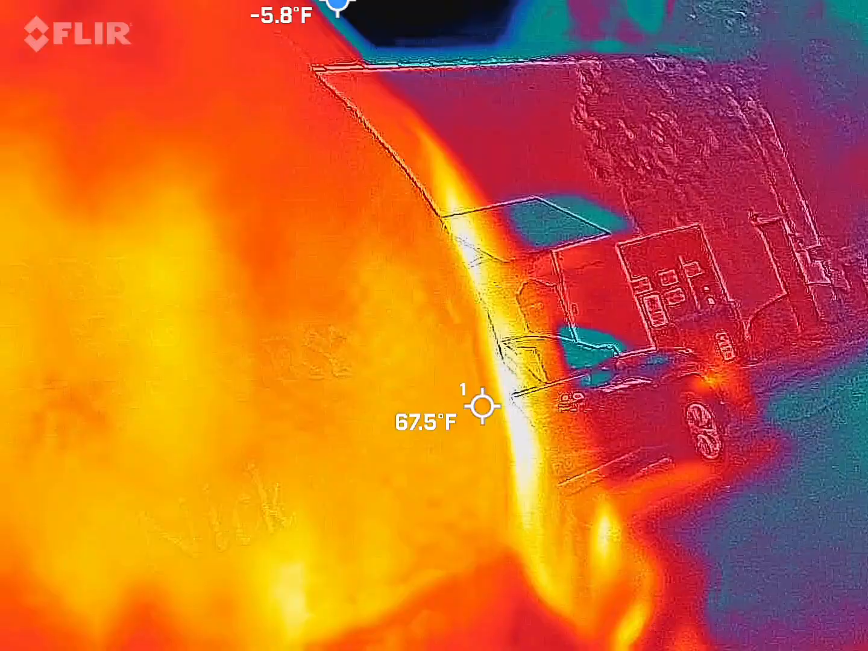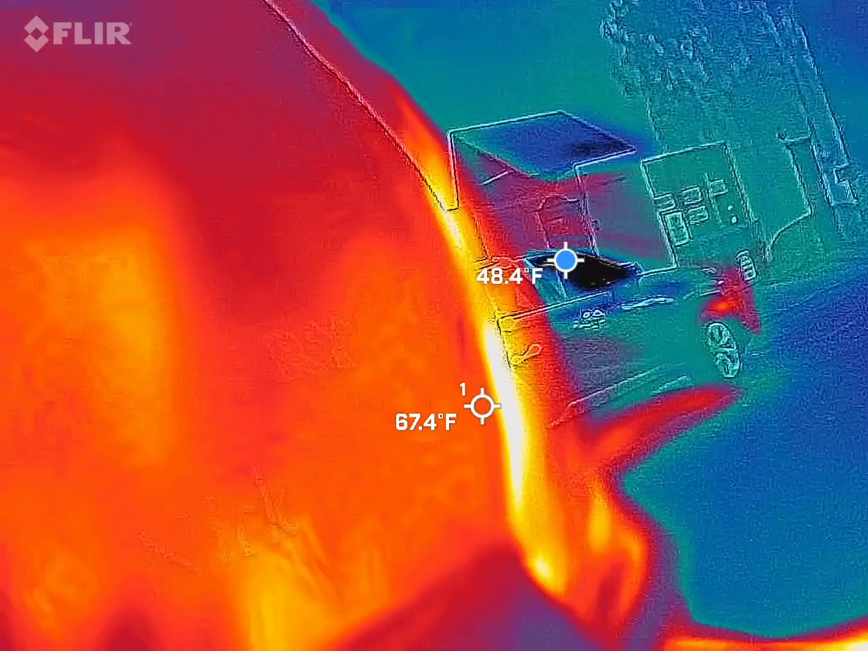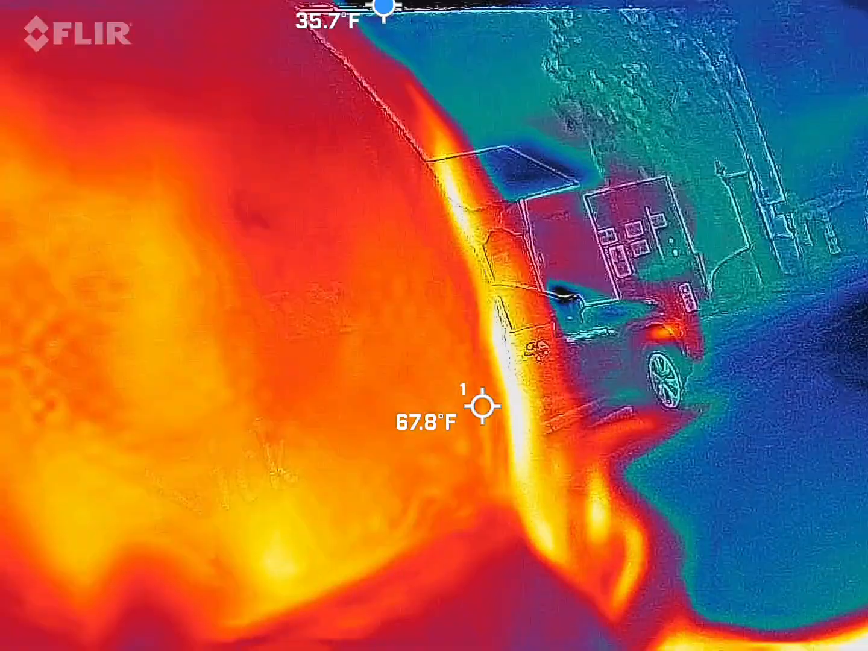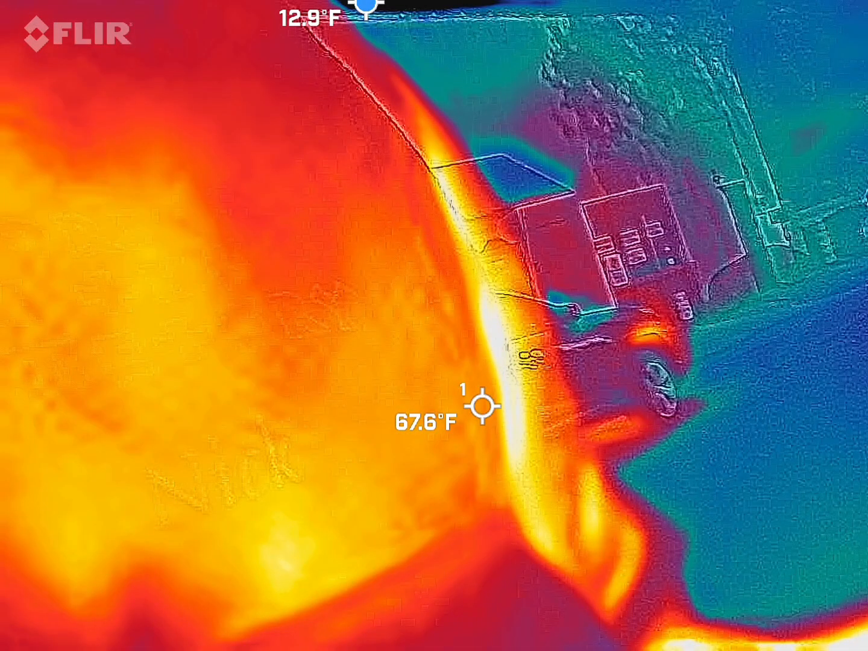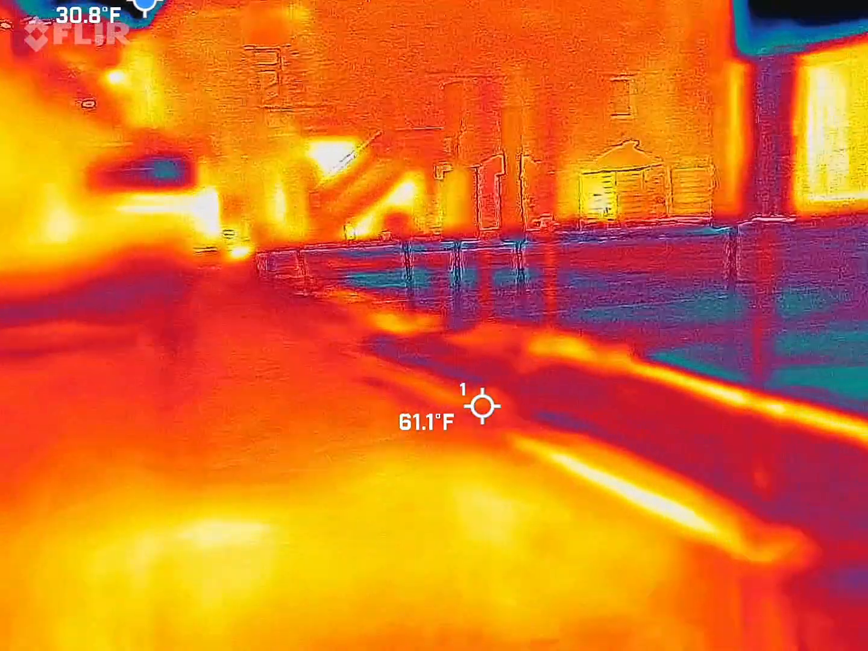Now I think I wrote down 64 degrees out here for ambient, so that's going to be 49 degrees for us out of the blue dot. That's what I'm looking for out of this guy when we move around the city. So with this camera, super cool. We're not going to record. It's just the 3 of us.